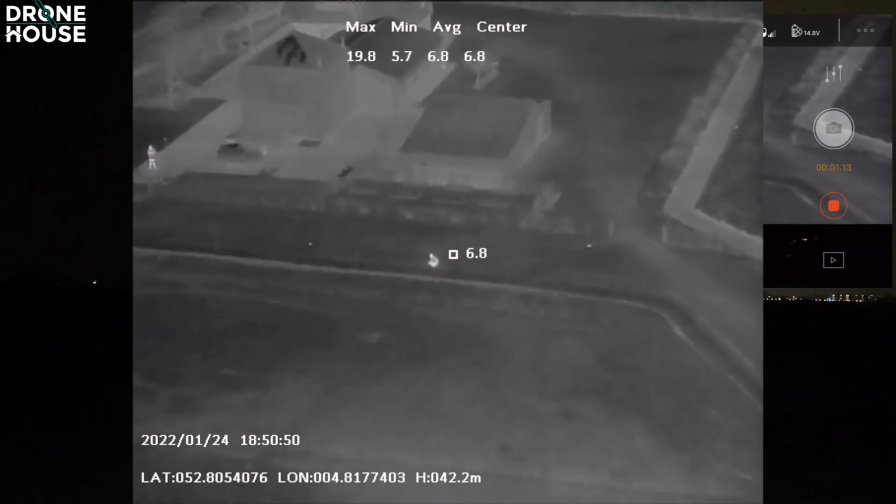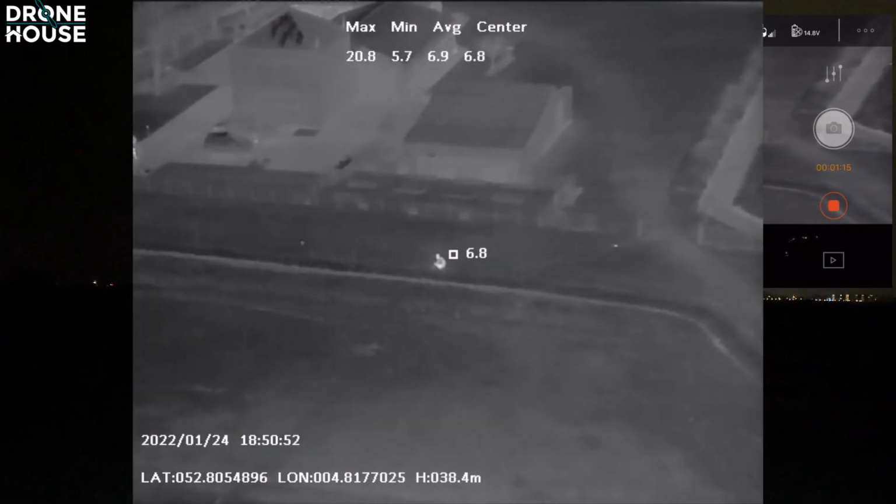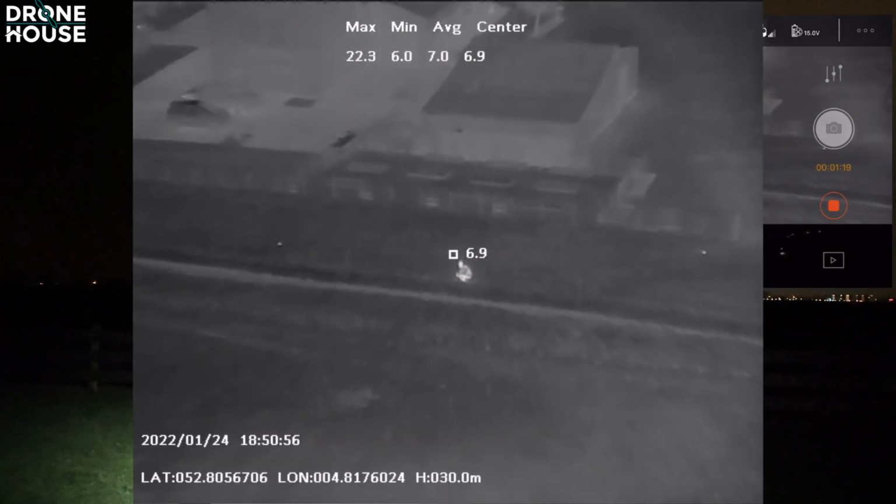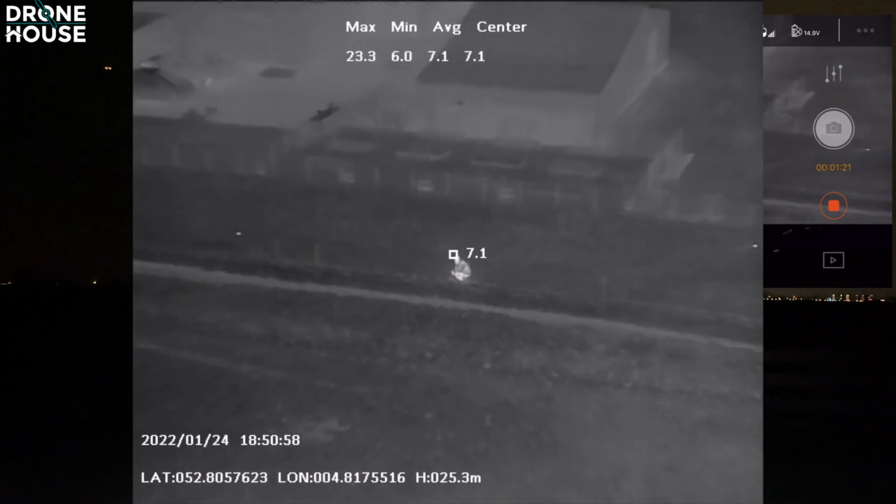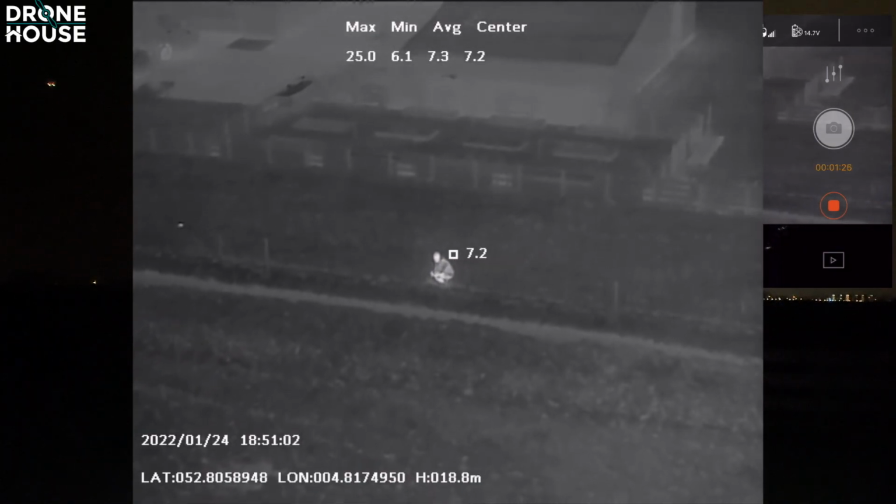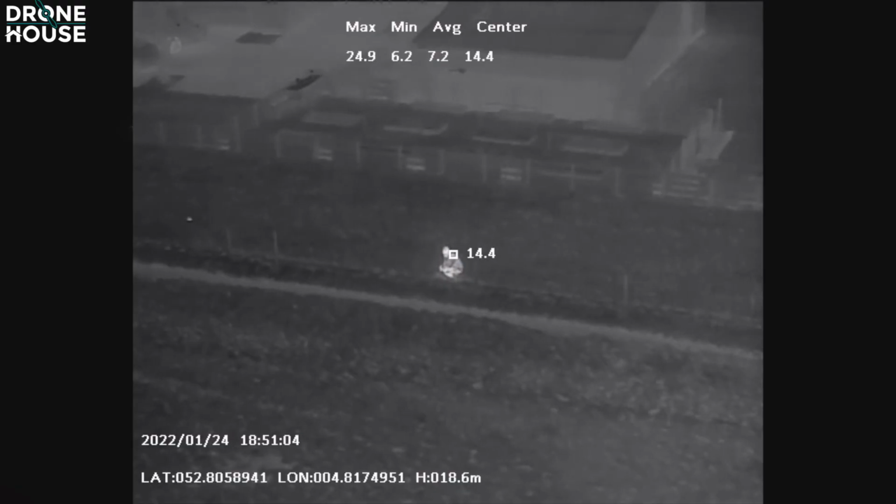Okay, let's find out. Okay, I'm still pretty far from the object, so I'm going to turn on the flashlight. And let's see if I can already see it.